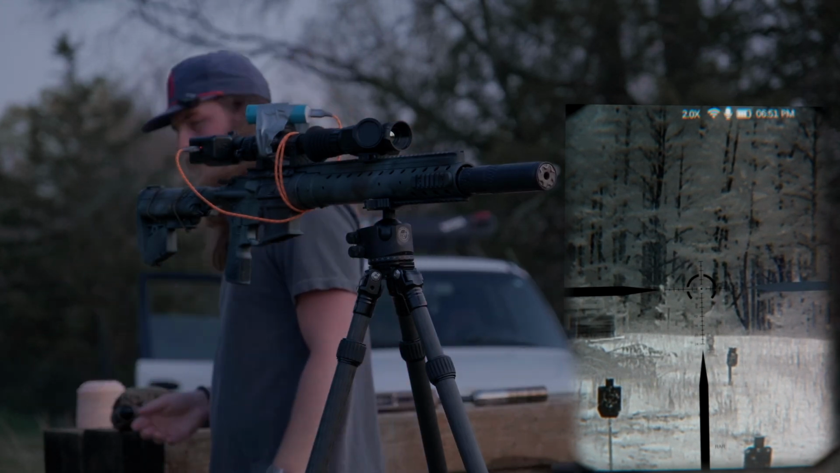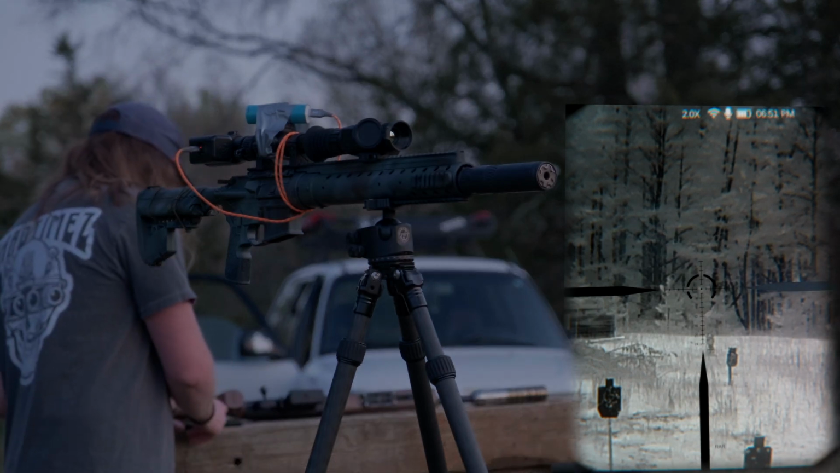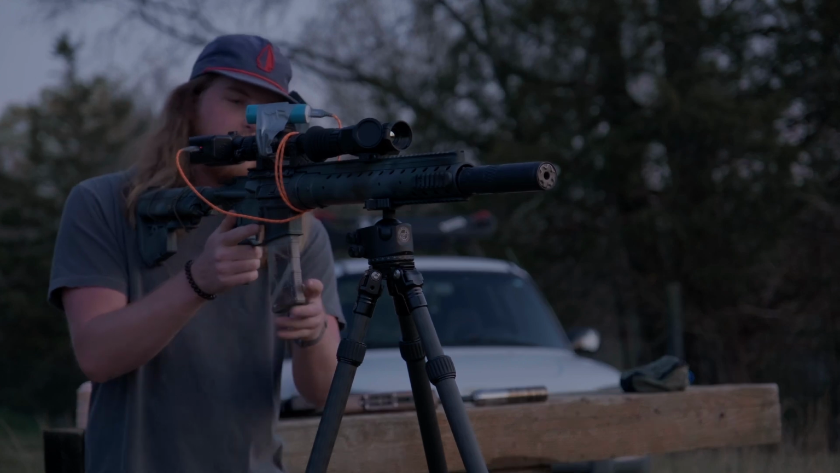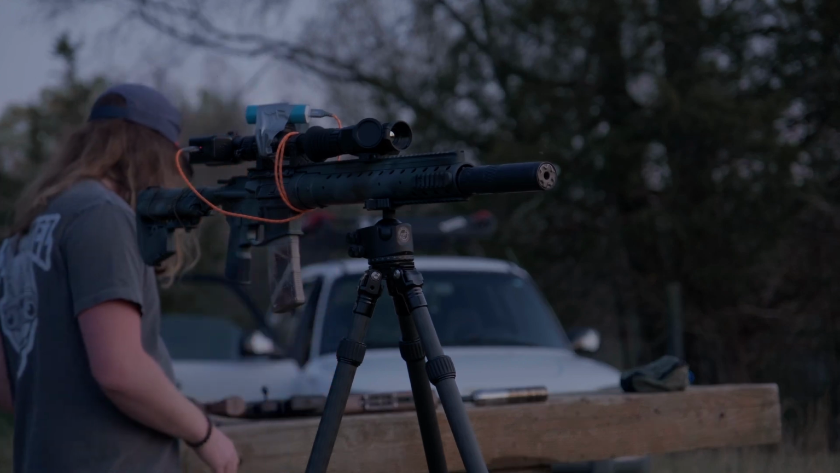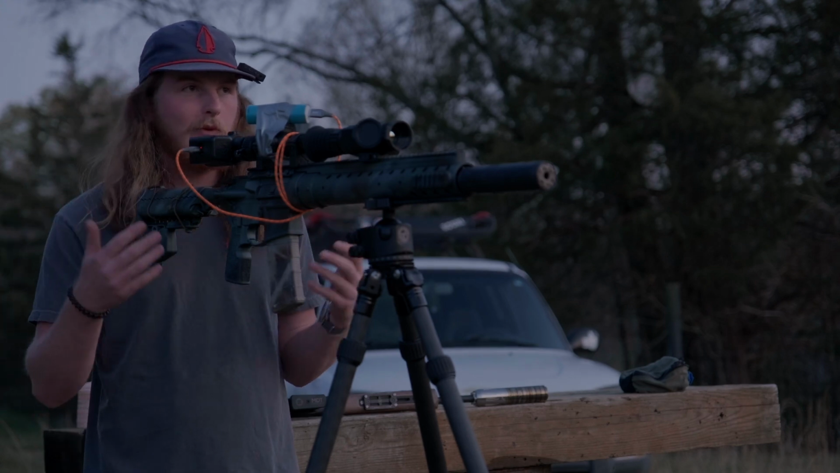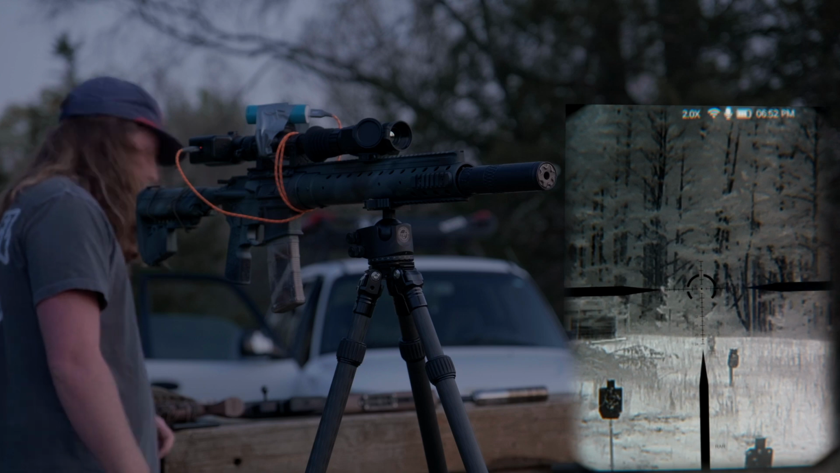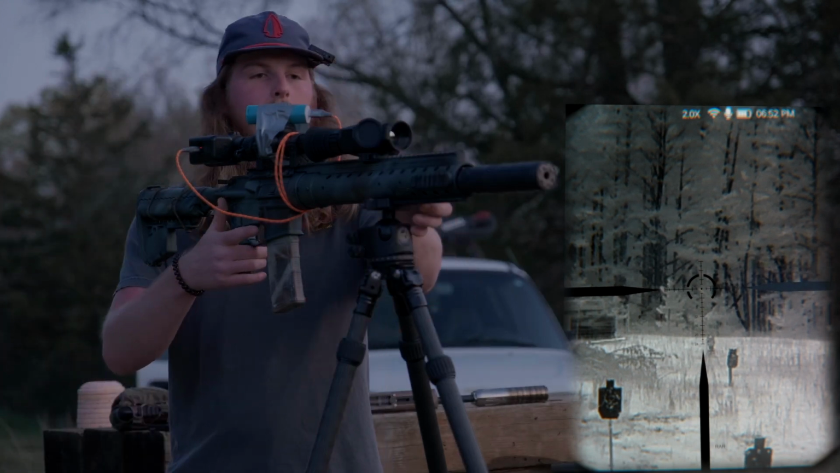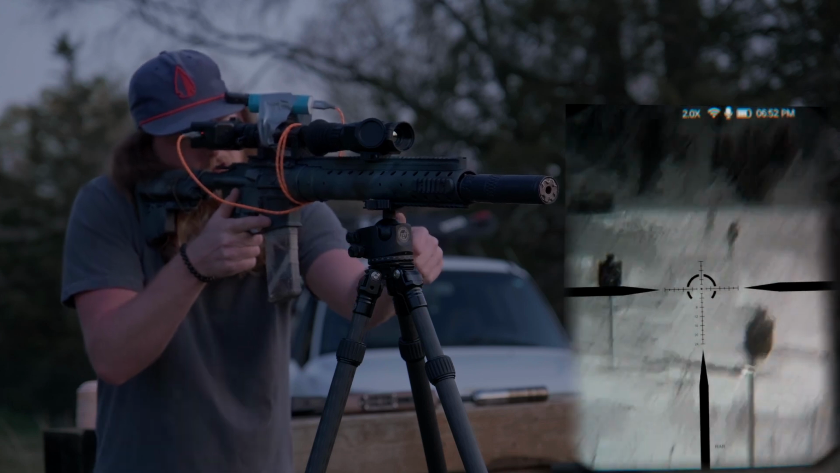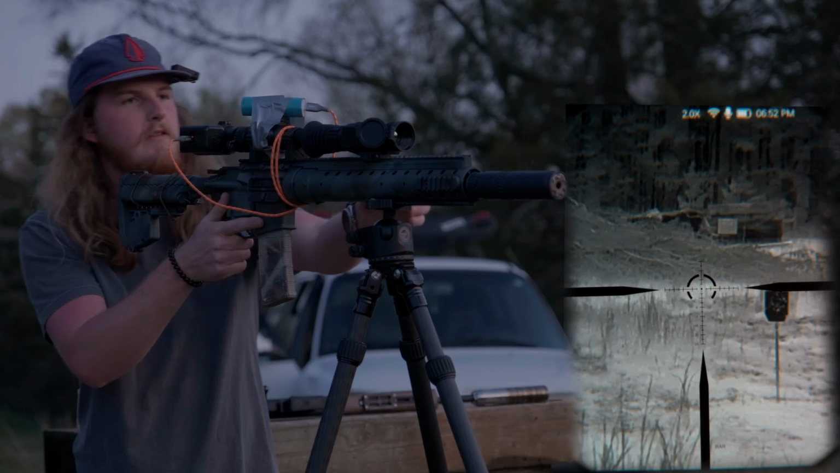Sweet. All right, let's get this magazine loaded up, and then we'll take a couple shots. Alrighty, now they claim that when it's in clip-on mode, it retains zero very well. So we're gonna put that to the test. This optic is zeroed, and we'll find out how well it actually retains its zero.